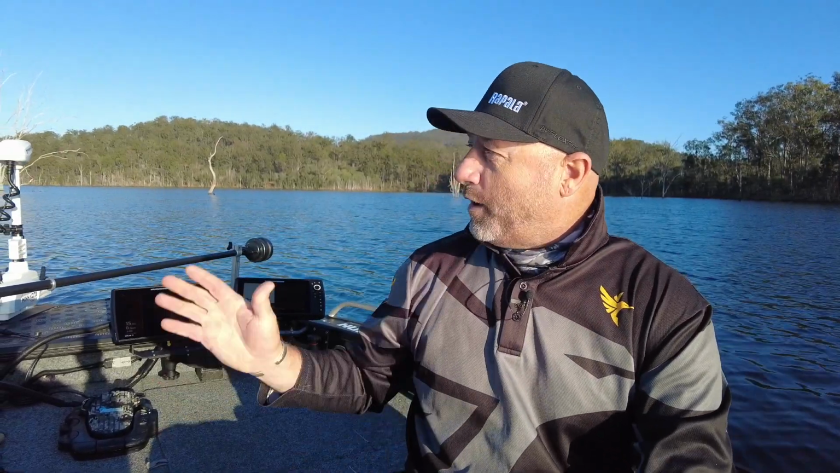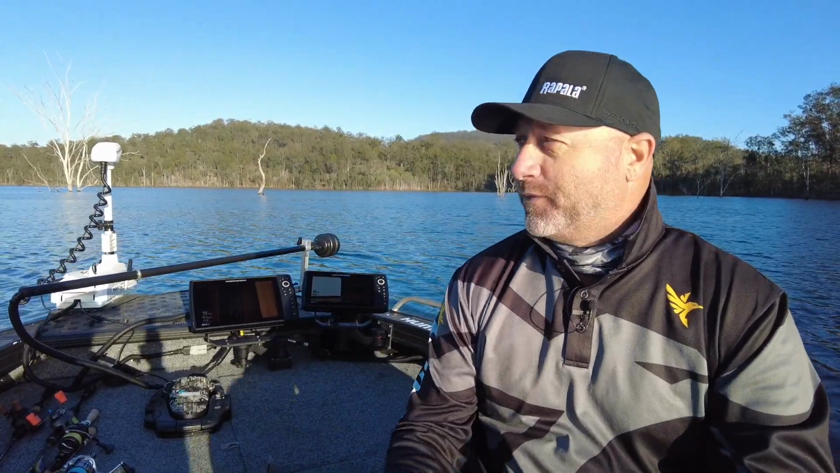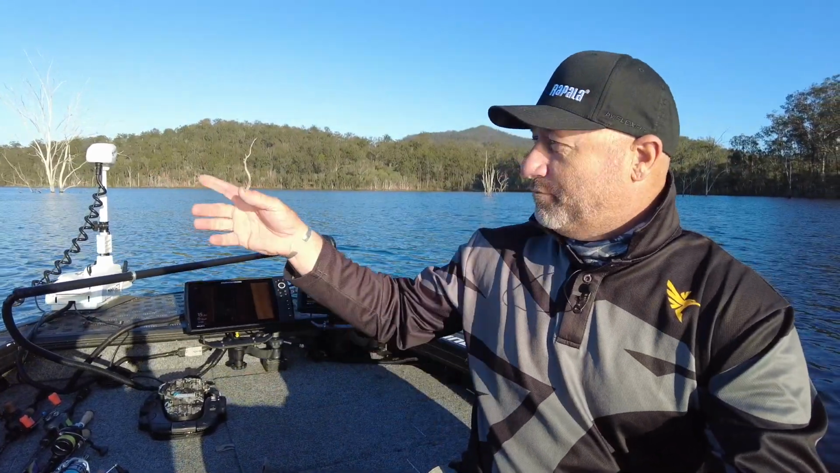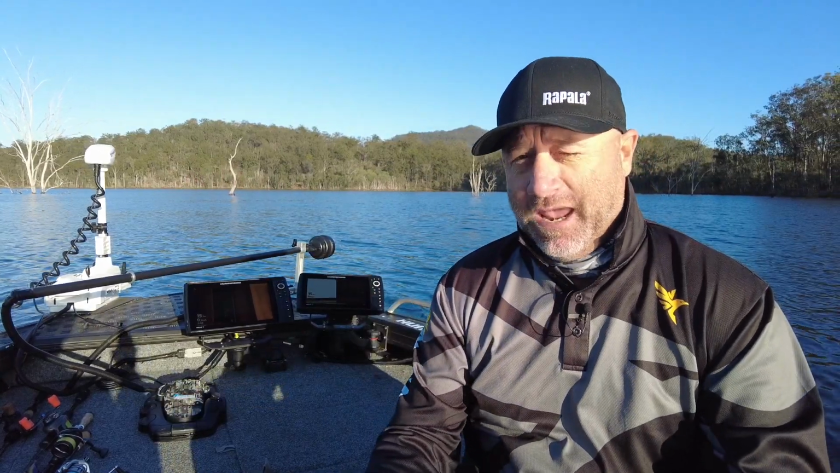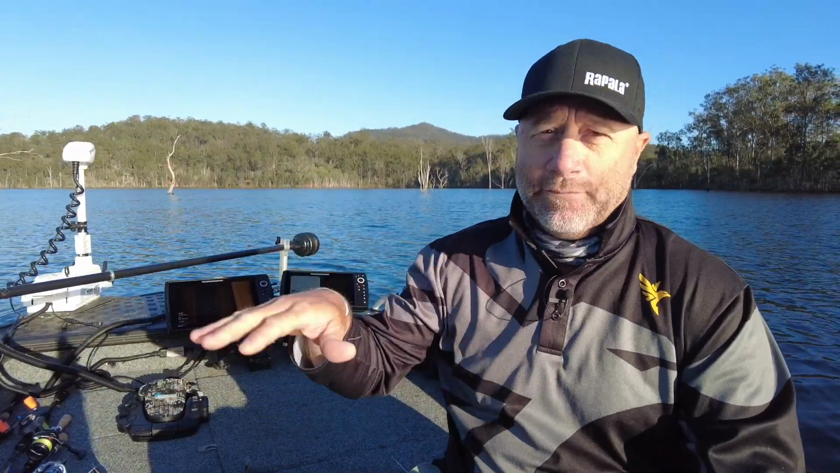We're out here at Wyaralong Dam pre-fishing for the upcoming Humminbird Bass Open that's next weekend. I'm going to run through some of the things I do with my setup here with my two Helix units and my 360. As you can see in front of us, we've got some big stand-up timber here, and this dam's renowned for those fish that sit in the treetops here. So I'll drop the 360 down and we'll see if we can see some fish suspended up in these treetops.